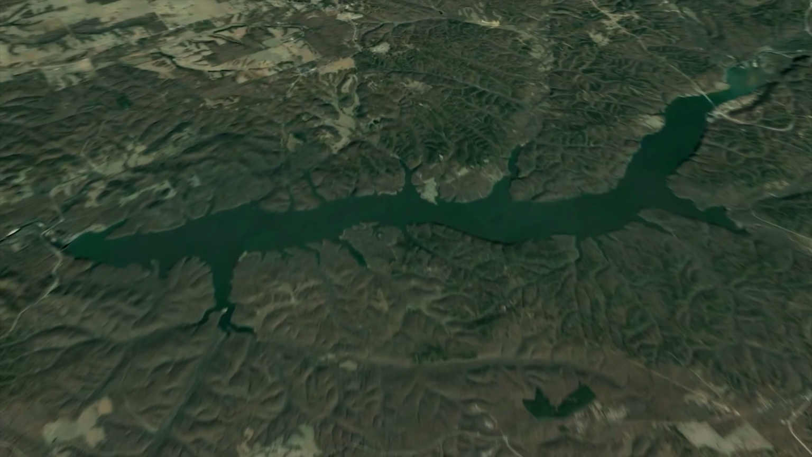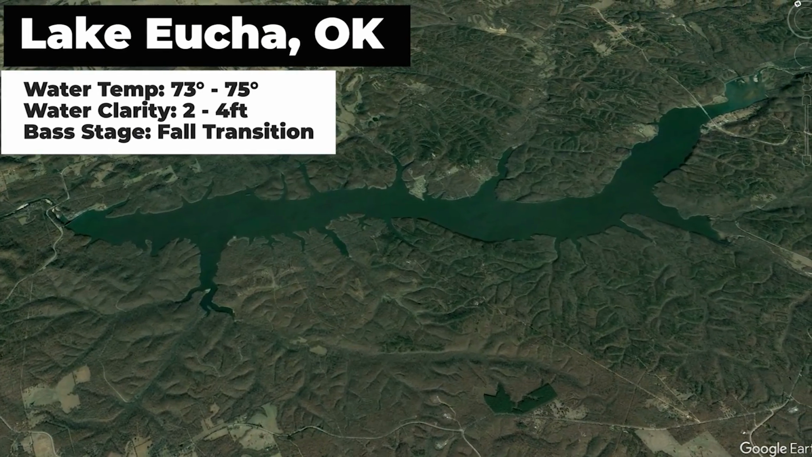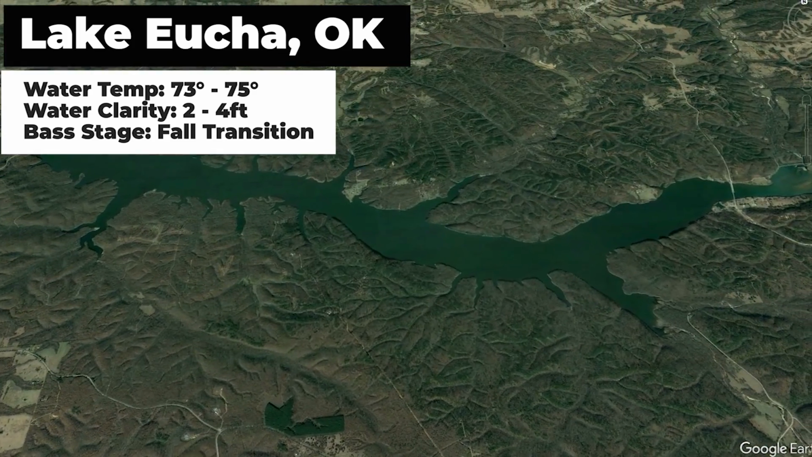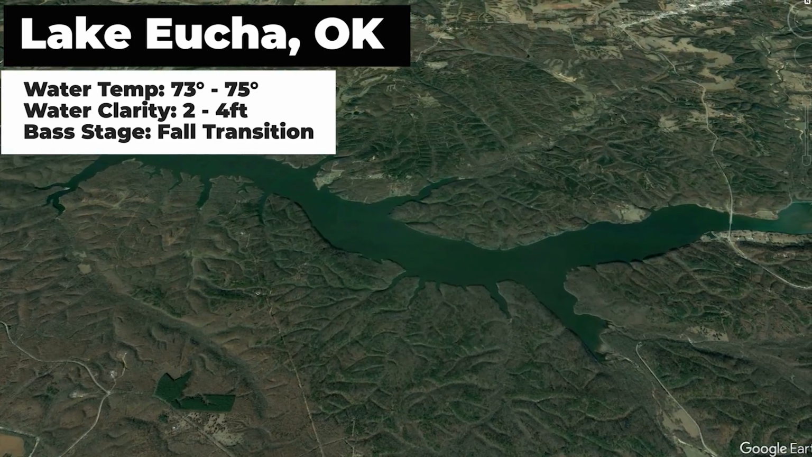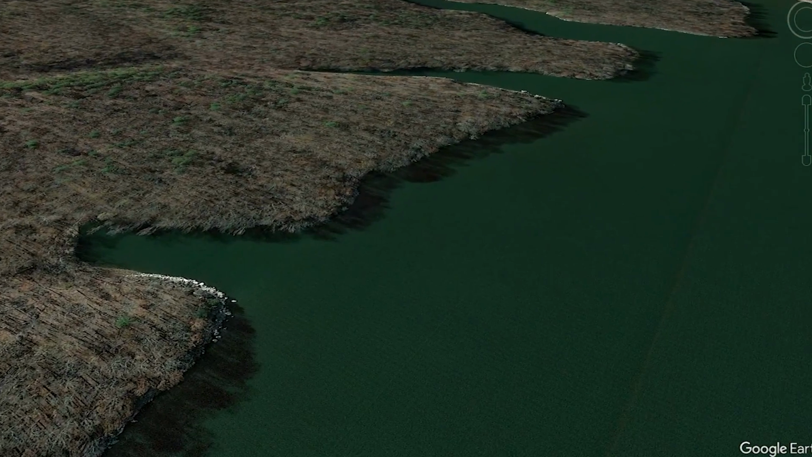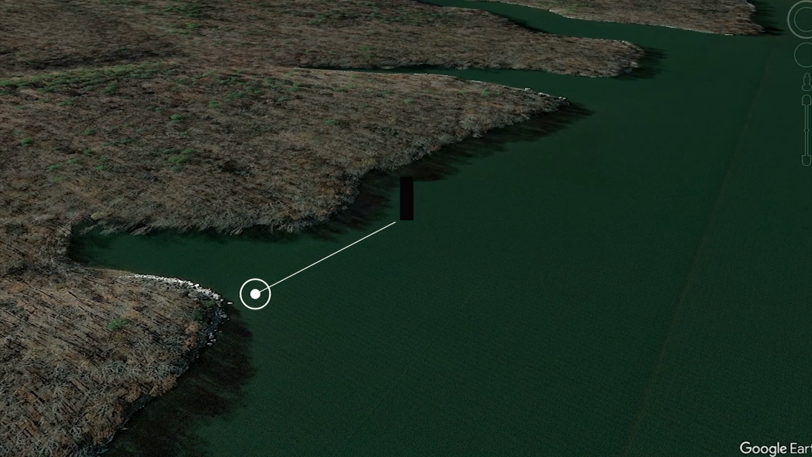Let's get into it. Today I'm on Lake Uchi in Oklahoma. It's early October, and the bass are transitioning from their summer to their fall patterns. I've heard that glide baits are great during this time of the year, and the water visibility is between 2 to 4 feet on Lake Uchi right now, which should be perfect for this technique.